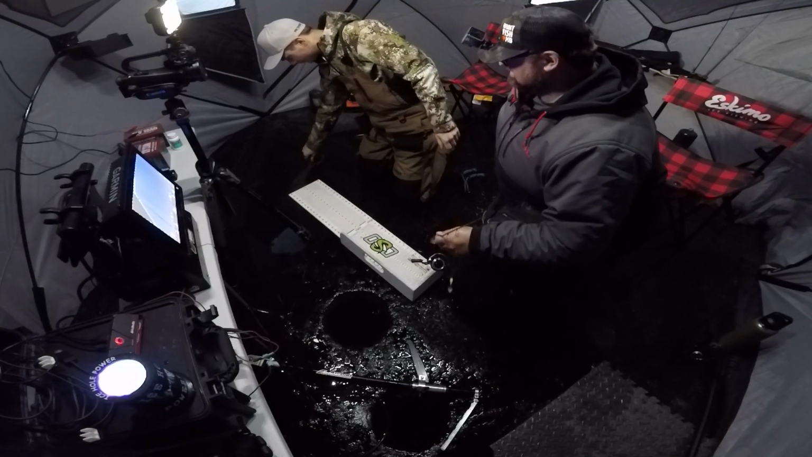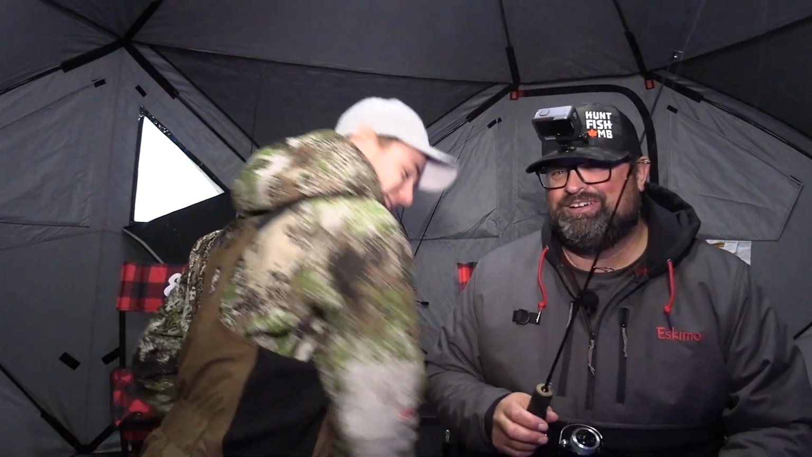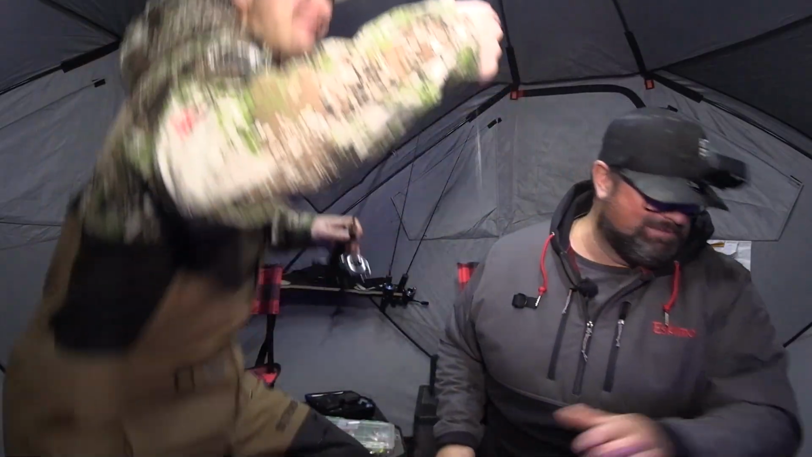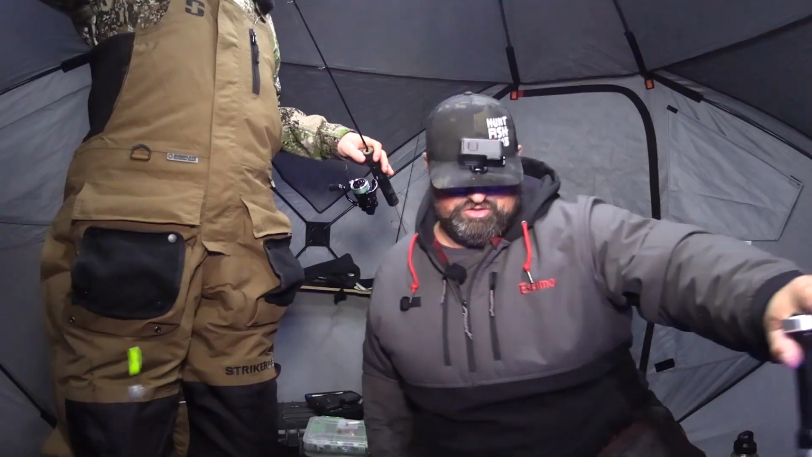You can tell that this boy is a little bit spoiled when it comes to big walleyes. His heart pumps though. Like when he sets the hook, he's like, this one's big, this one's big. And it is. 27 is a gorgeous fish.